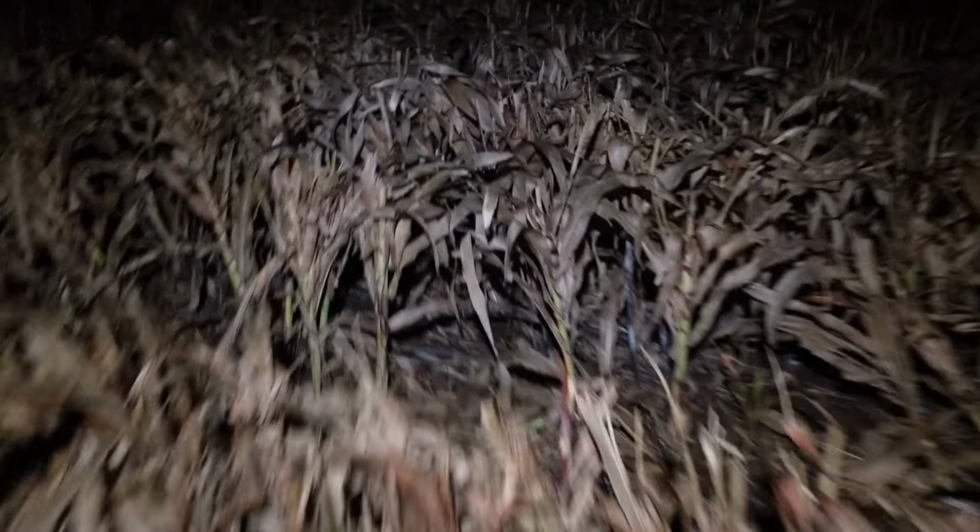Now, I haven't got the quad tonight, I'm just on foot, but let's see how we go. It's pretty slow and steady. I can't see in this sorghum stubble all that much, even with the thermal. It's about mid-thigh height. The only chance I've got of seeing in it is if I look up the wheel track marks from the harvester.